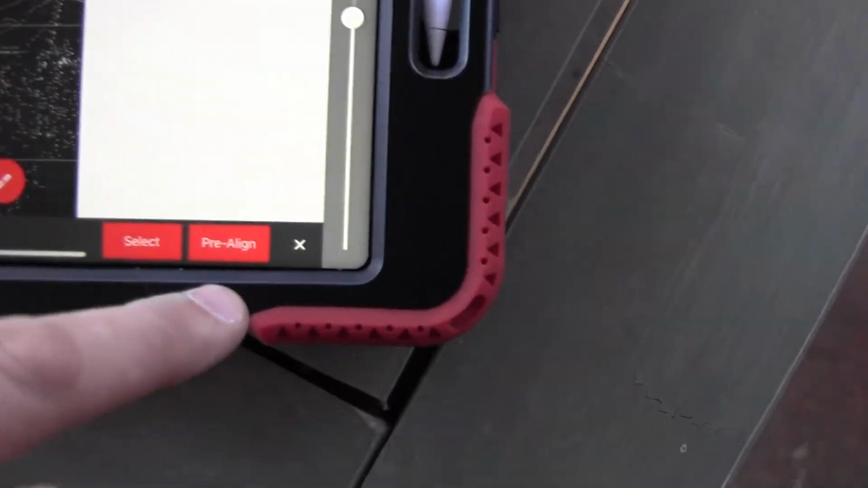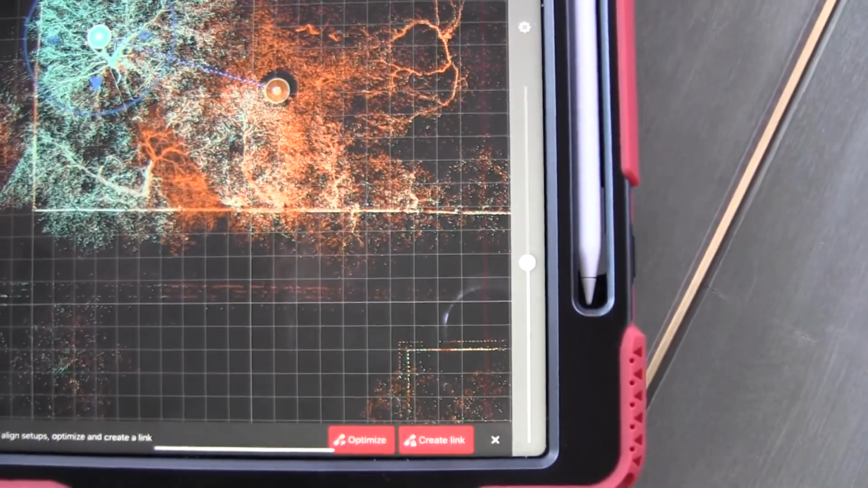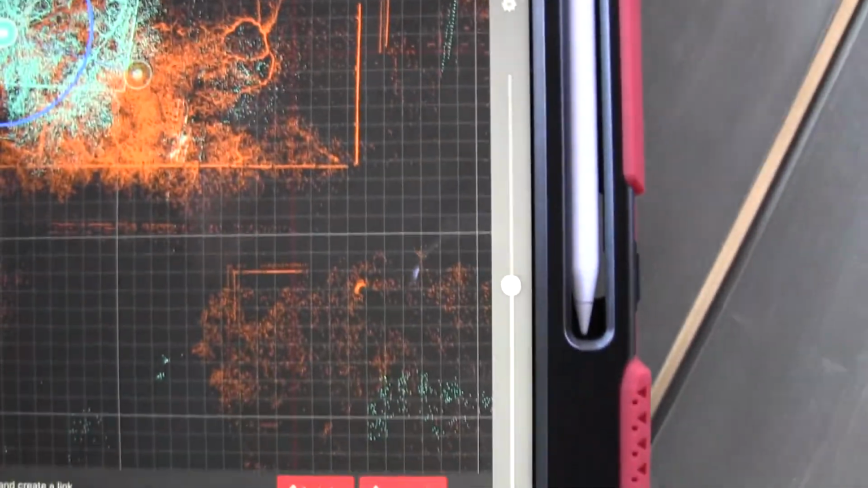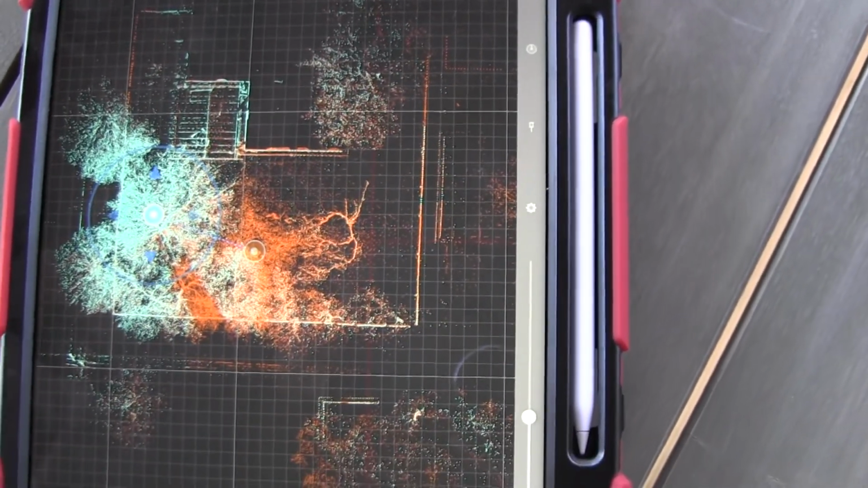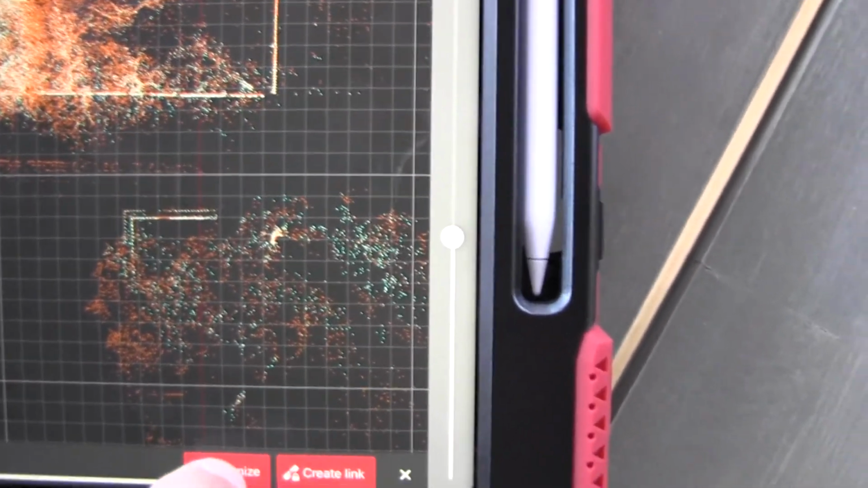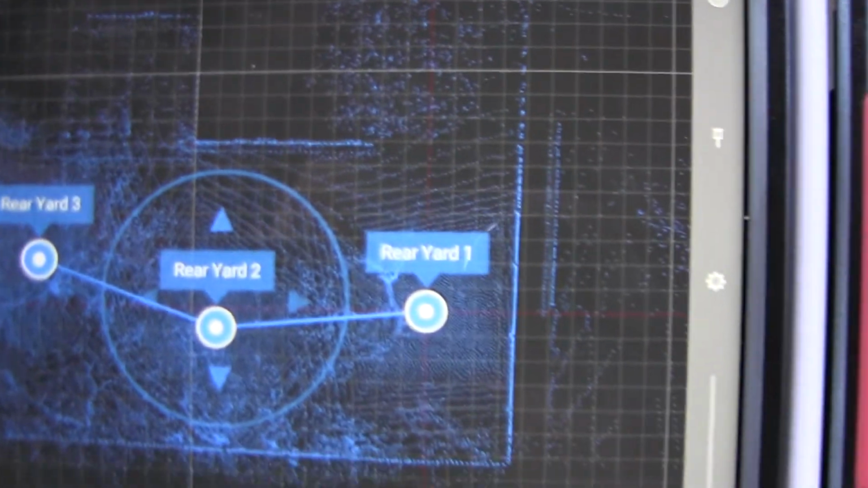So then you want to come down here, and there is a pre-align. And it does a pretty good job of lining it up. So you can see, whoops, I just messed it up. Well, actually, it already messed it up. So it needs to go like that. Okay, so I kind of rotated it based on these corners because that's the fence line. So then you got to kind of rough it, eyeball it, optimize. And it did a pretty good job. And then you want to create the link. Now you have all three linked together. And the cool part is now you hit 3D and you can kind of see everything it scanned.